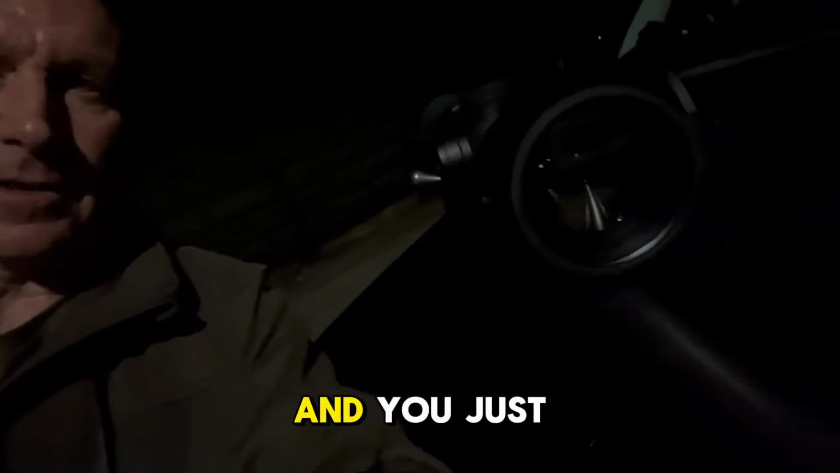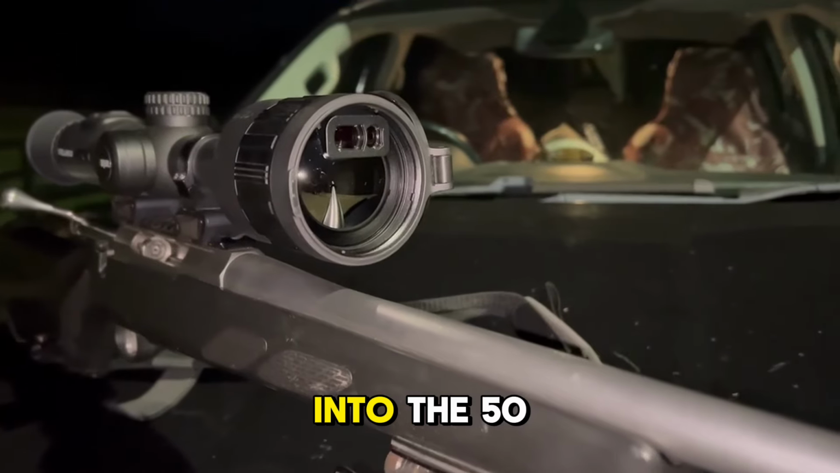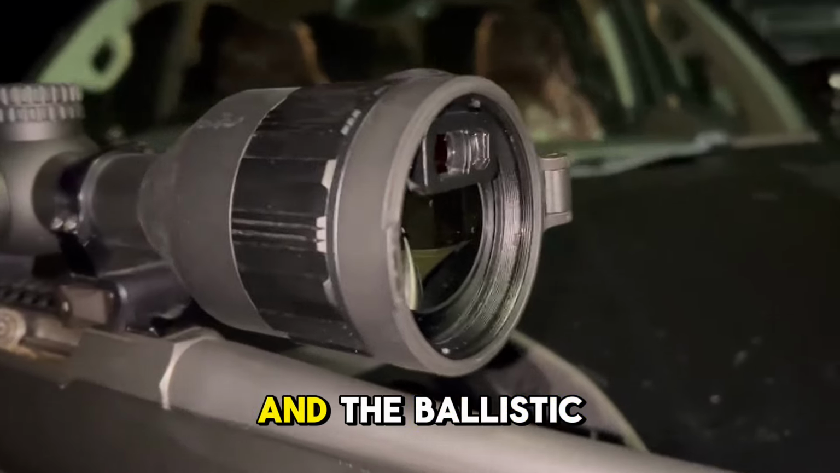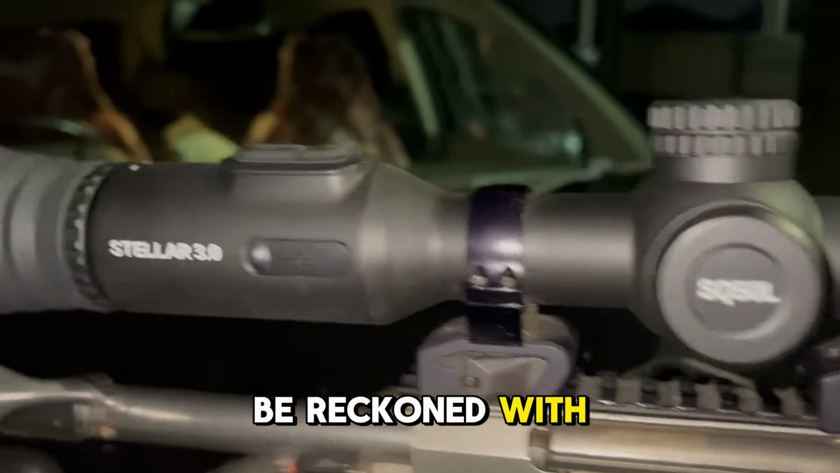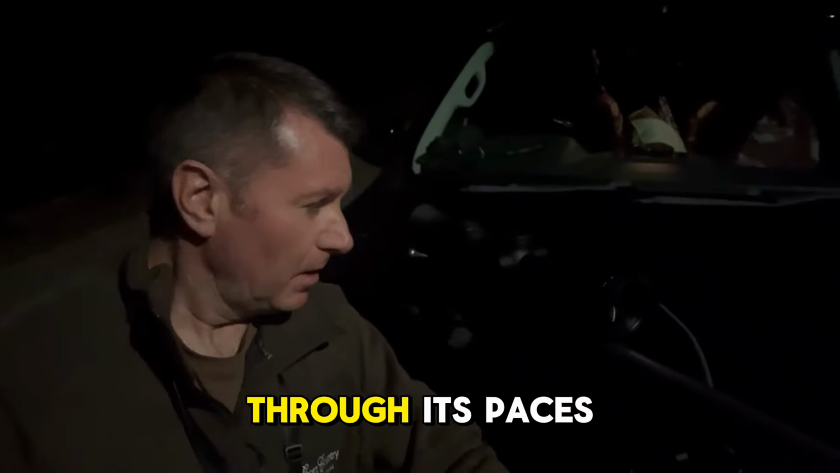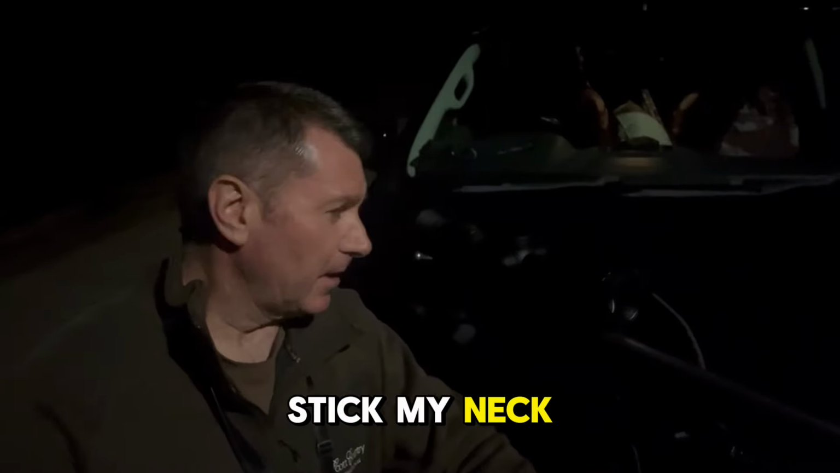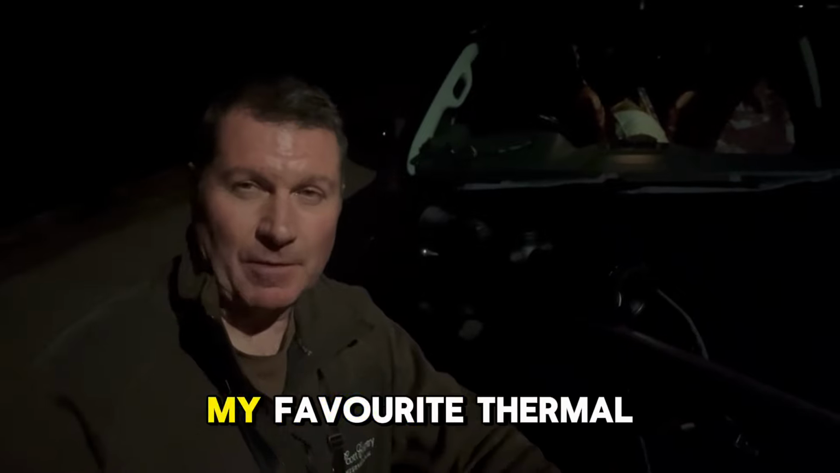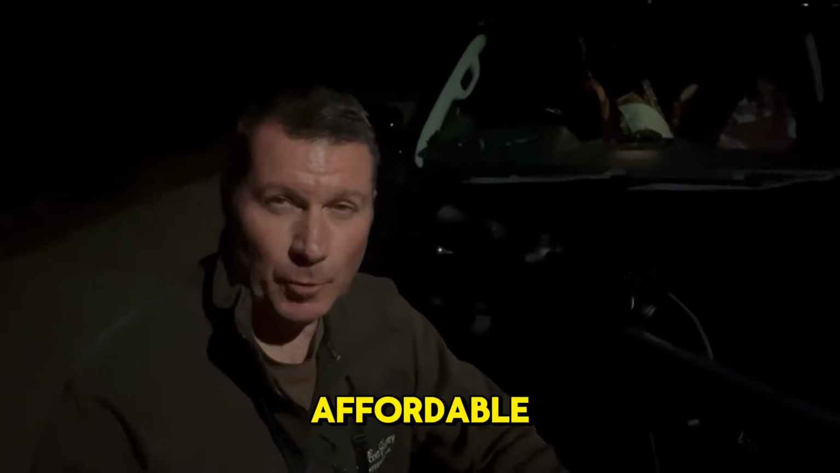And when you consider what it's got in there, you can just see the screen. It's not the best light, but the built-in laser rangefinder in the 50mm lens and the ballistic calculator make it a real force to be reckoned with. I can't wait to get back out with it and put it through its paces again, but I'm really impressed. I would stick my neck out and say this has been my favourite thermal scope to this point, and again, very affordable.